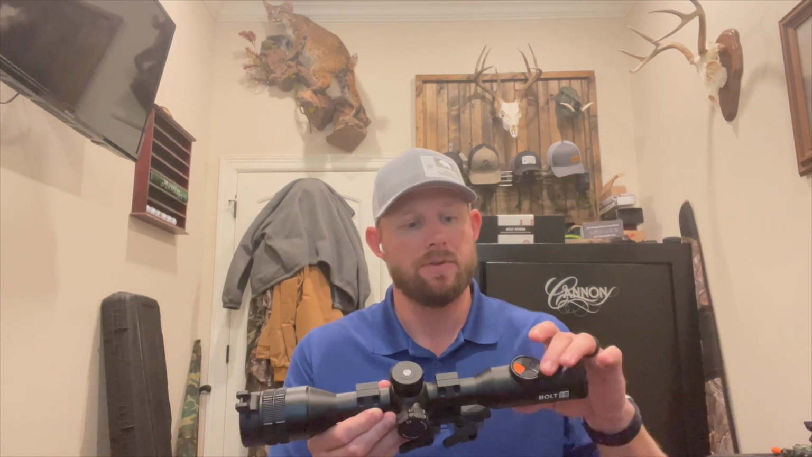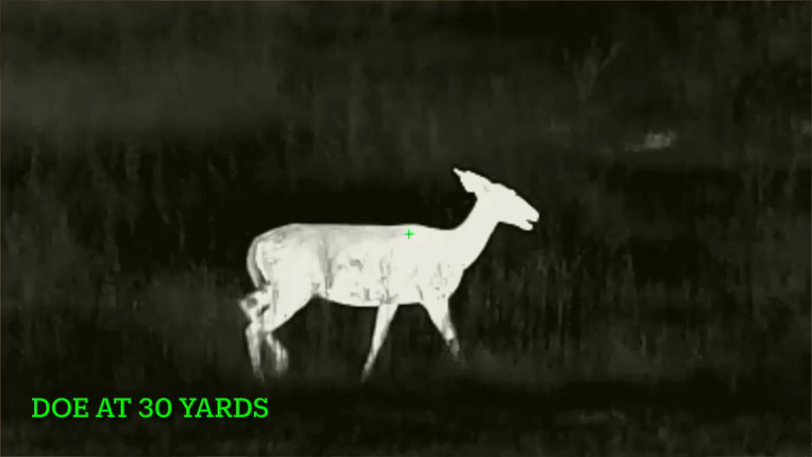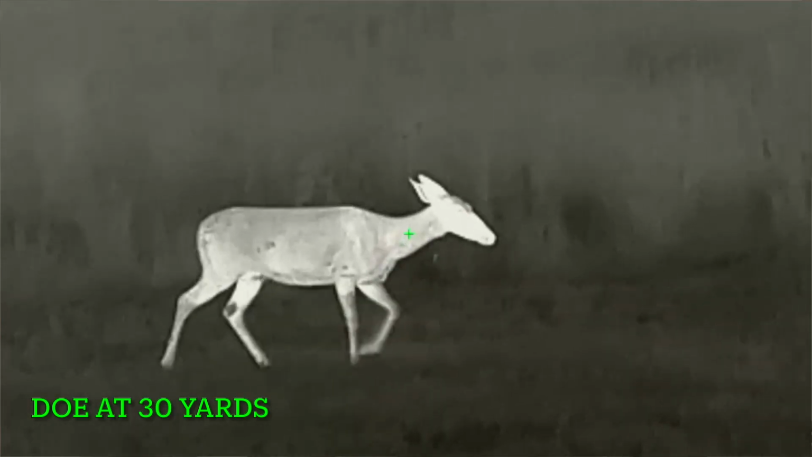So first thing I want to call out is I do like this button control on top. You've got this orange button that powers on the unit. You've got a palette button which allows you to change the palettes. This scope has 5 color palettes. It's got black hot, white hot, color hot, red hot, and then highlight mode.